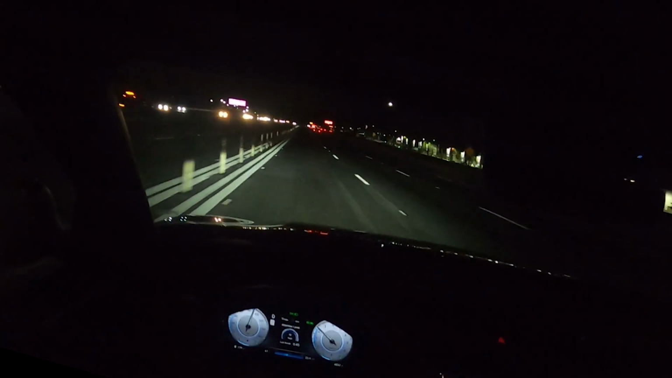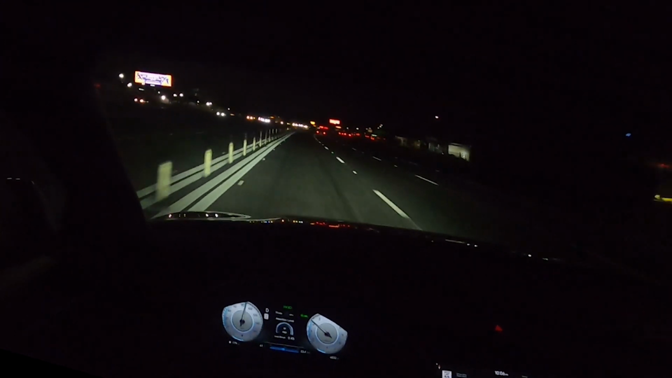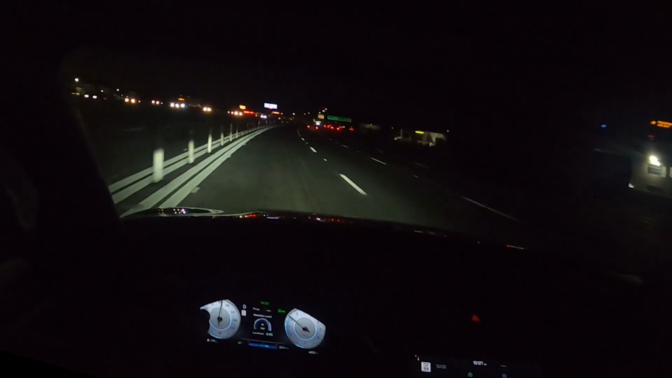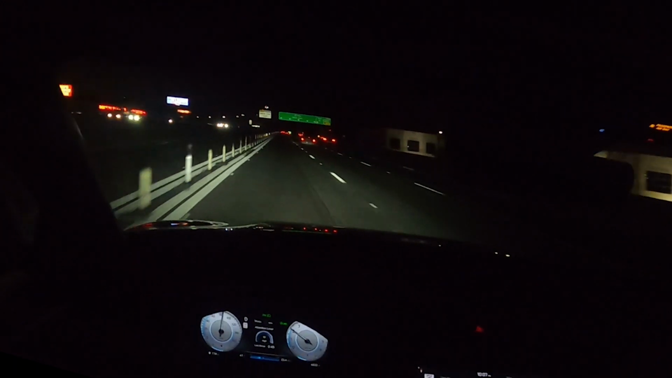The Tacoma's still body on frame. In some ways, maybe it's a little more capable. I know this can tow up to 5,000 pounds. I think with the V6, the Tacoma could tow a little bit more. But then you'd have to drive a Tacoma.